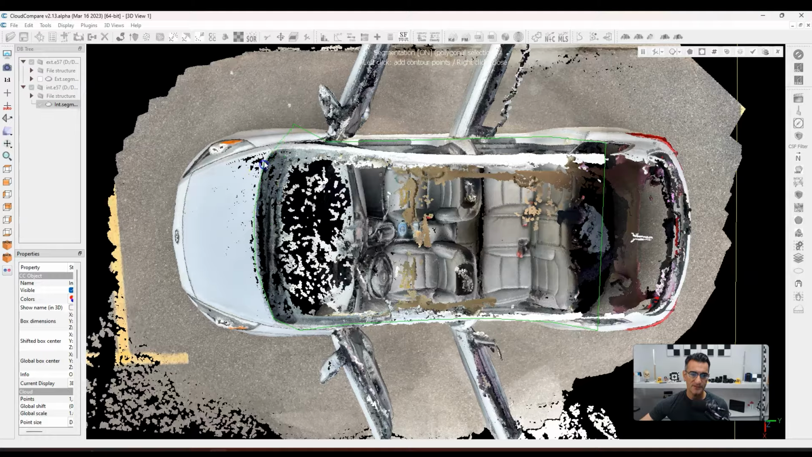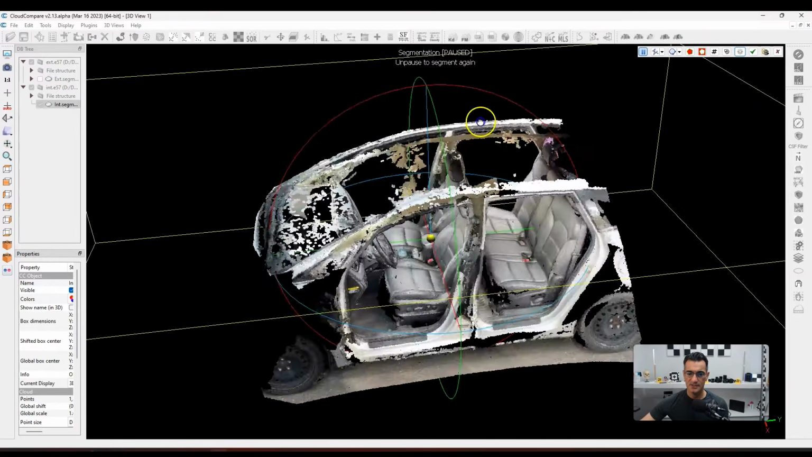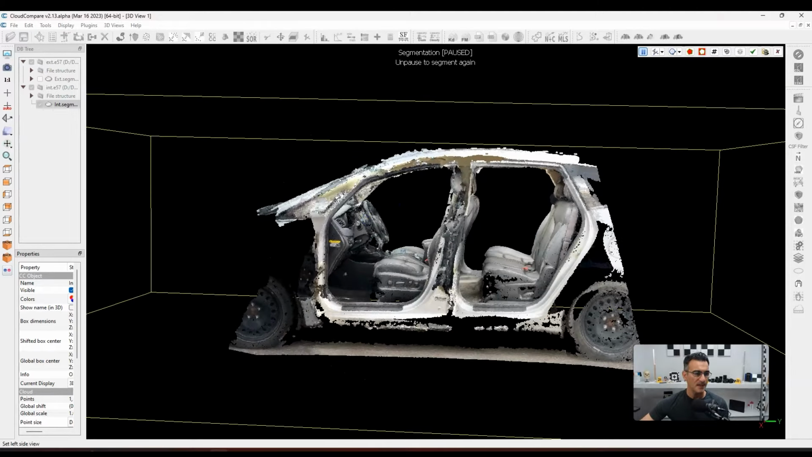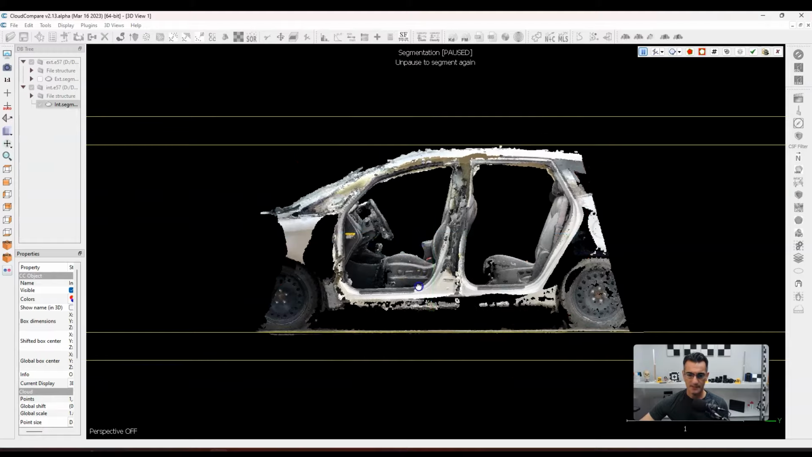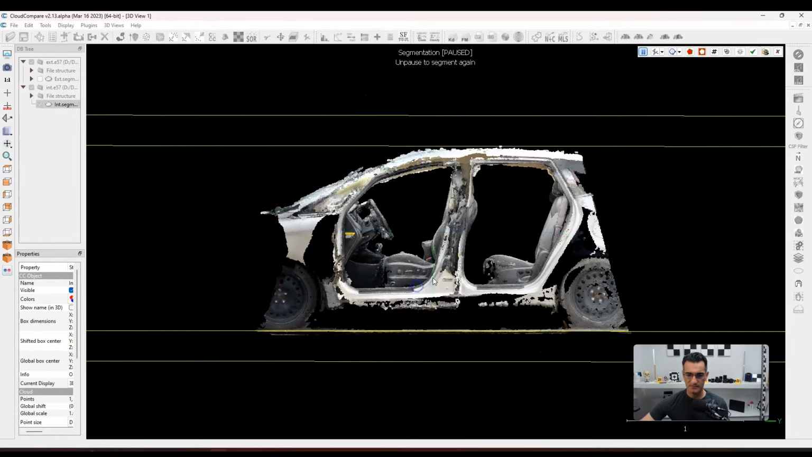I'll go around the front. Okay. And then I'm going to right click to stop, and then I'm going to crop in. So I have all this. Now I move this to the side. The other thing that can be helpful is if you go to orthographic projection, you don't get the perspective lines bending.